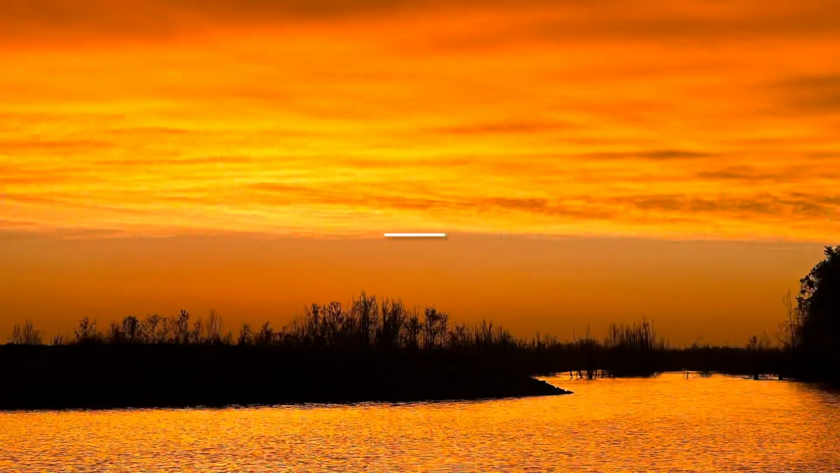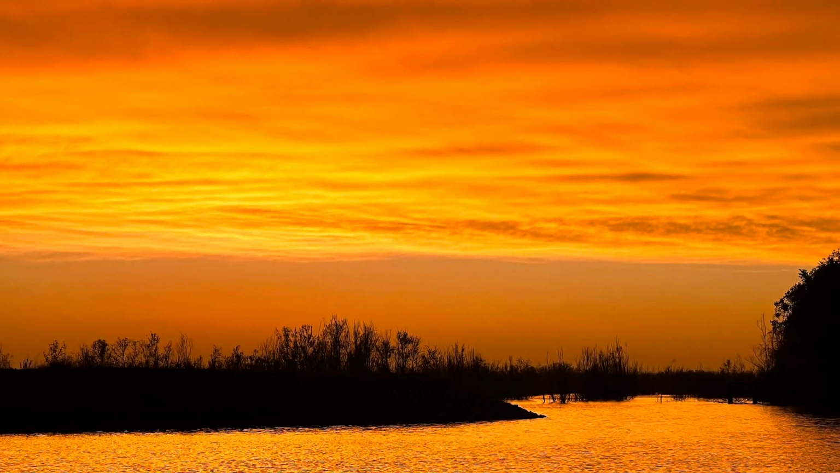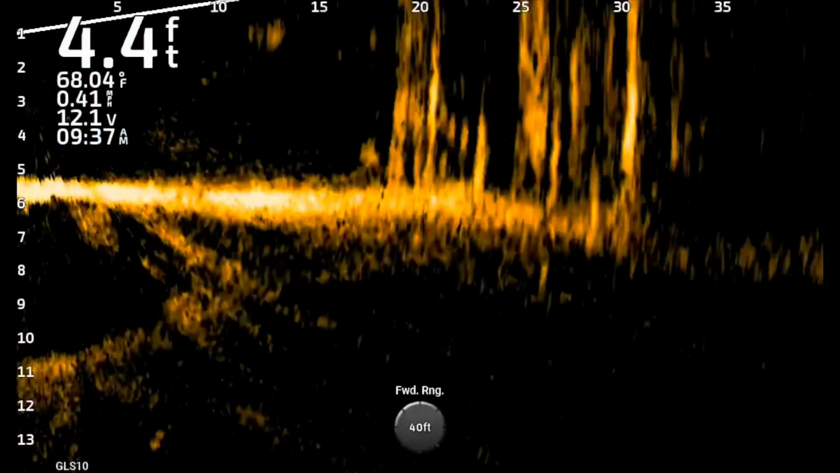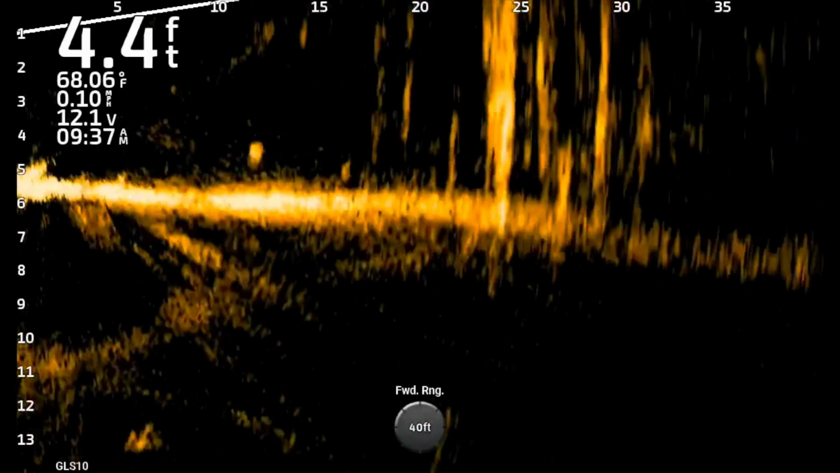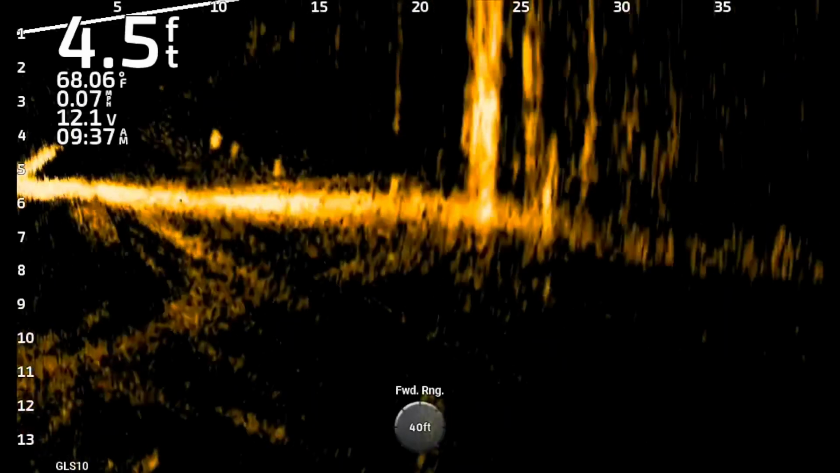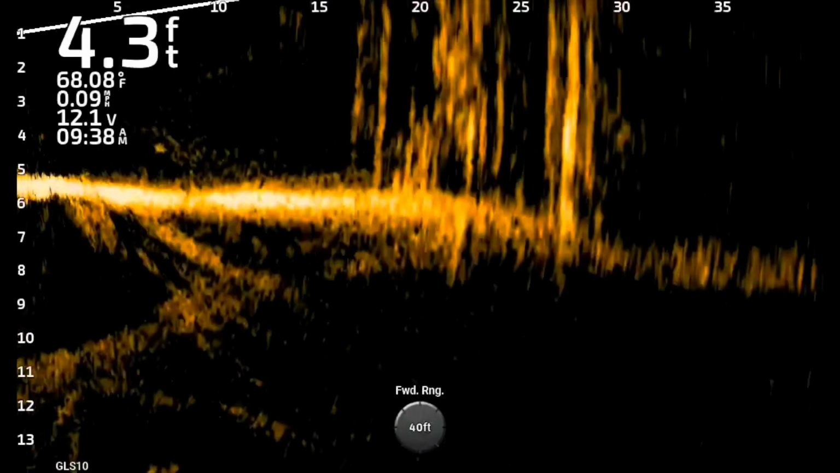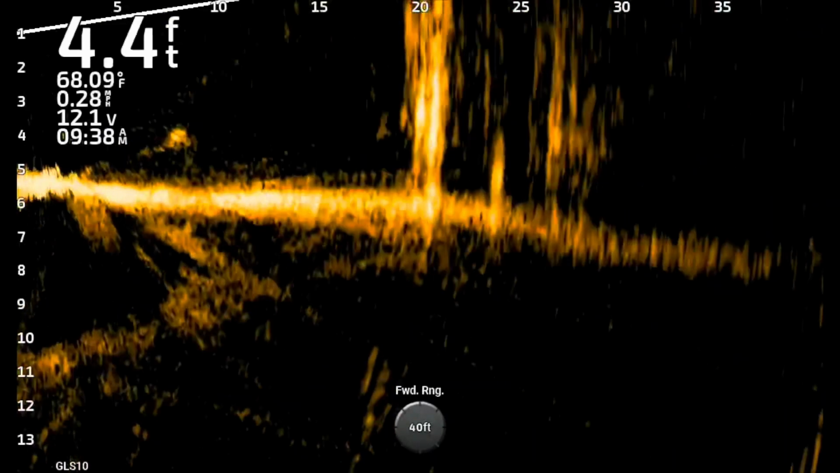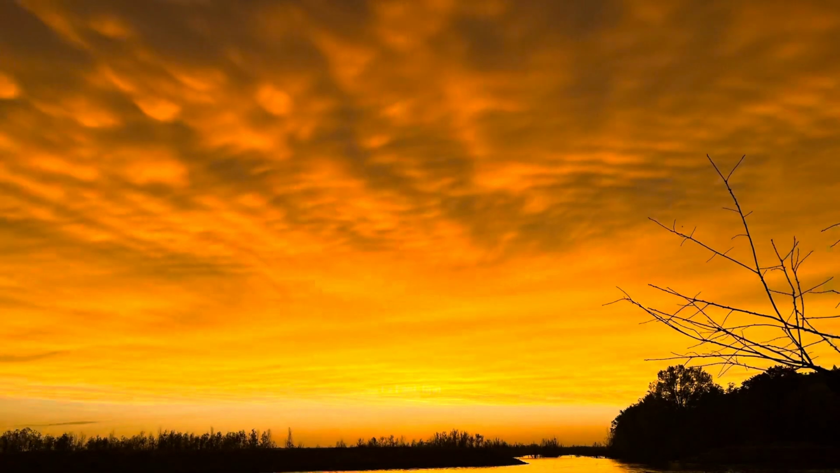All right, so we're going to look at all 3 baits. The first is an umbrella rig. It puts off a large sonar return, sonar impression. On days where they're active, they don't mind that large sonar return. Umbrella rig puts out a very large sonar return. Look at it right there. Just huge sonar returns. You're going to see it coming across the bottom of the screen. It's coming into the screen right about now. It's coming through all the cypress trees, and it puts off a huge return. Remember, ultrasound and Livescope are essentially the same thing.